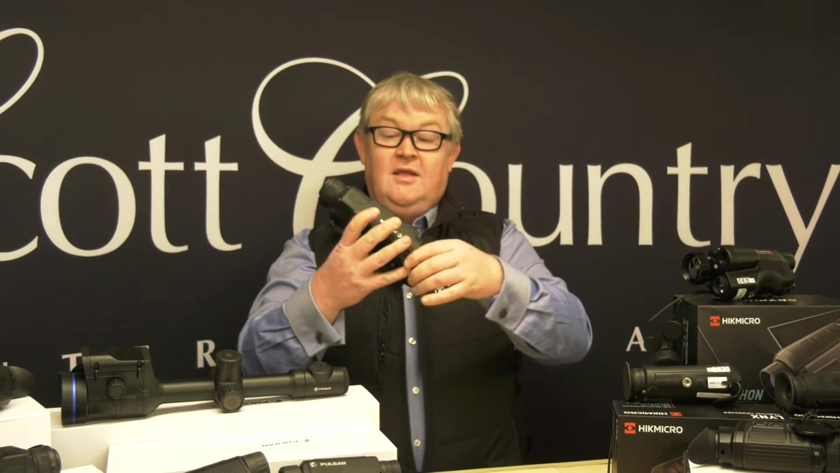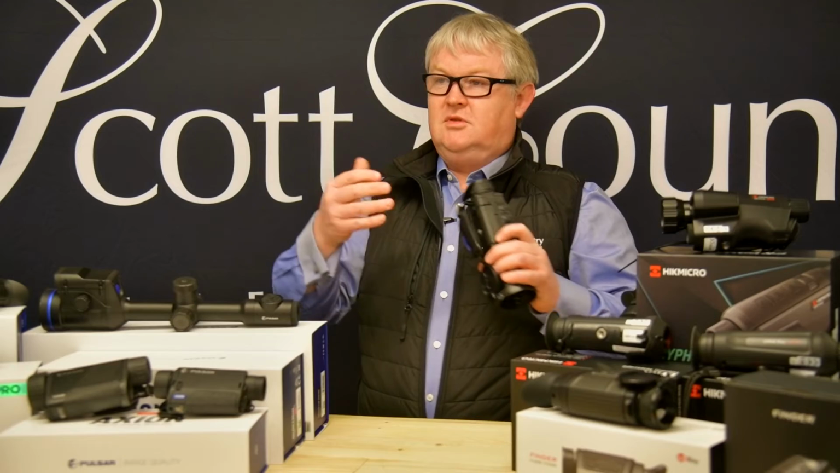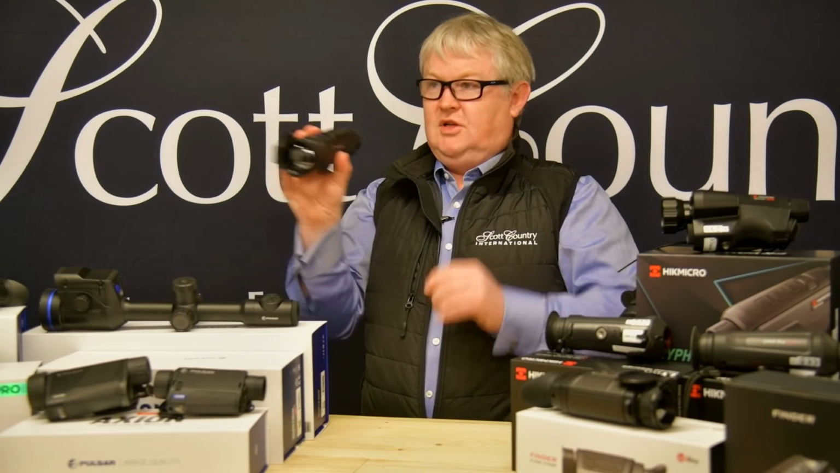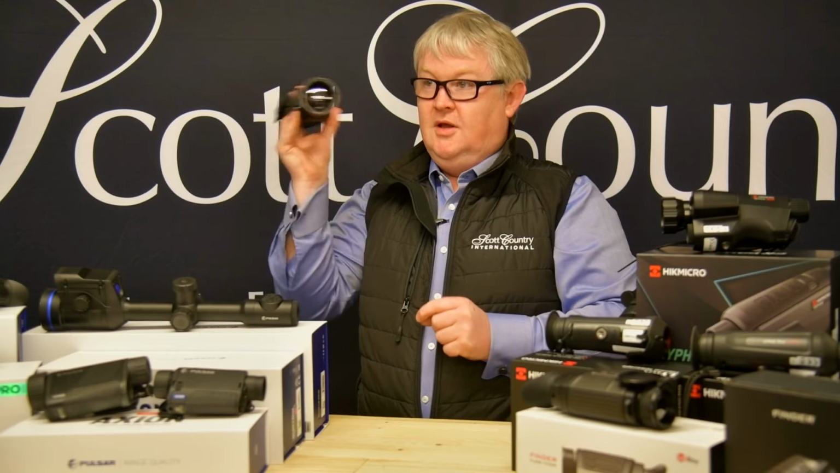If you wanted me to choose which one I was to choose between them, it'd be tough between these two, but I think I'd go Helion Pro. I just think in terms of the sensitivity, it's got a sub 25 millikelvin sensor, so if you look at a fox against a background, a lot of the cheaper thermals, the background and the fox merge a little bit and you can't quite see the distinction. This looks like it's on fire. It really does give us a great image. So for wildlife observation, for filming, that would be my choice.